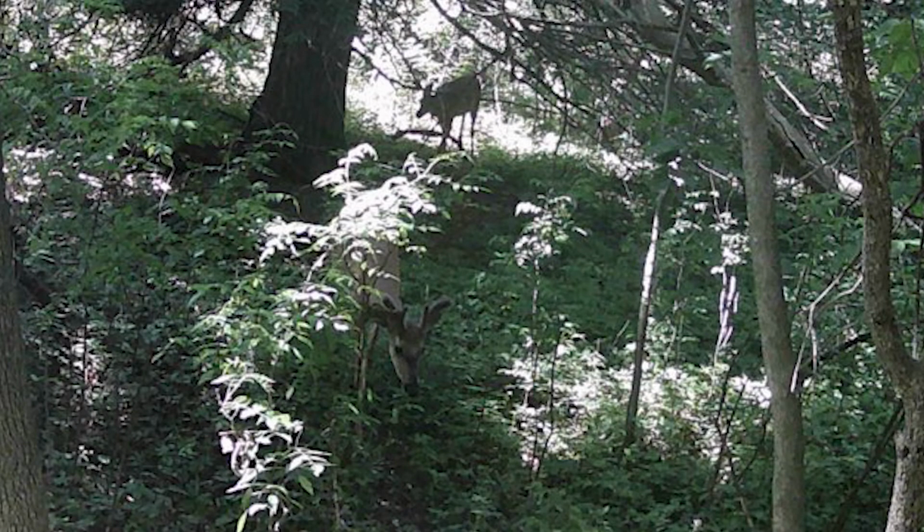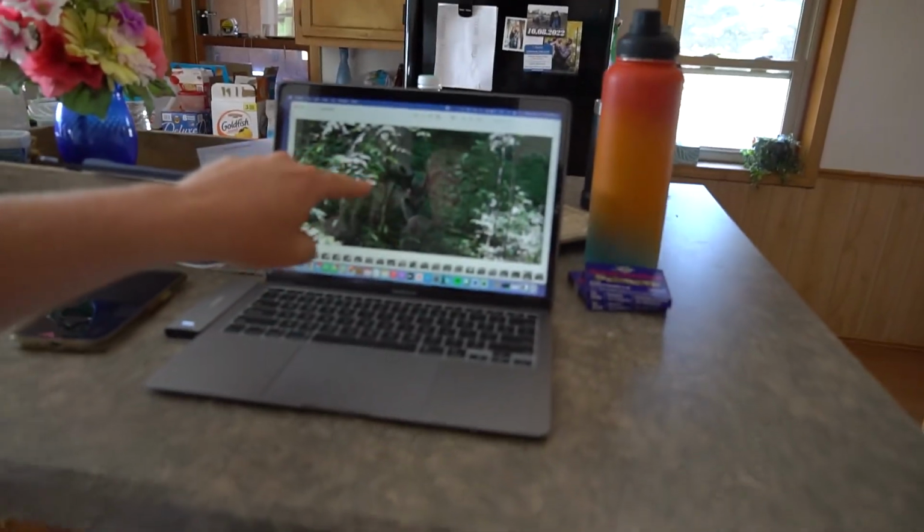Found a really decent buck. This guy's already starting to grow out. You can kind of see that it's starting to get outside of his ears already. This picture was taken on June 23rd at 2:27, so actually not that long ago. This would have been last week. And we definitely got some growth going on that guy. So that's exciting. That's great to see. Hopefully that guy sticks around and we'll get a good look at him this fall.